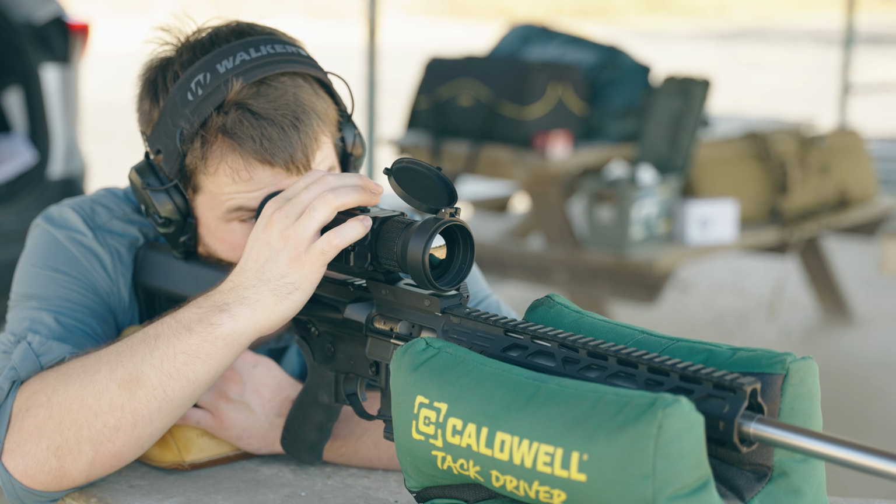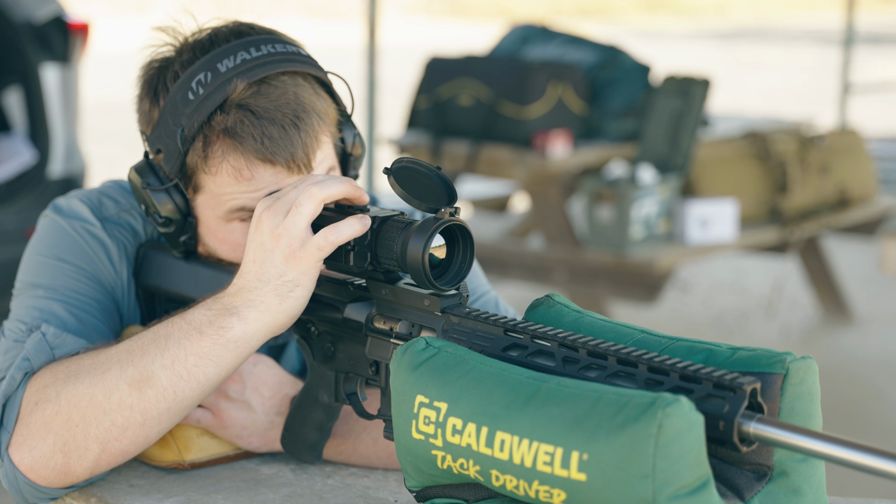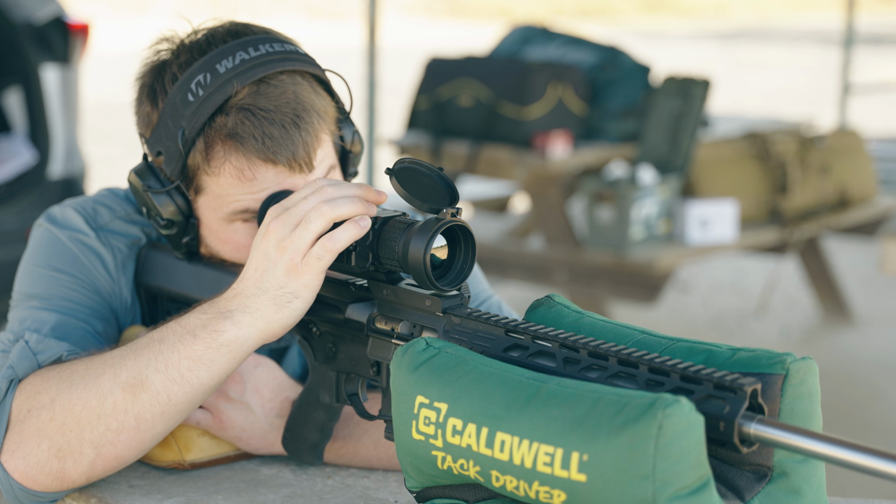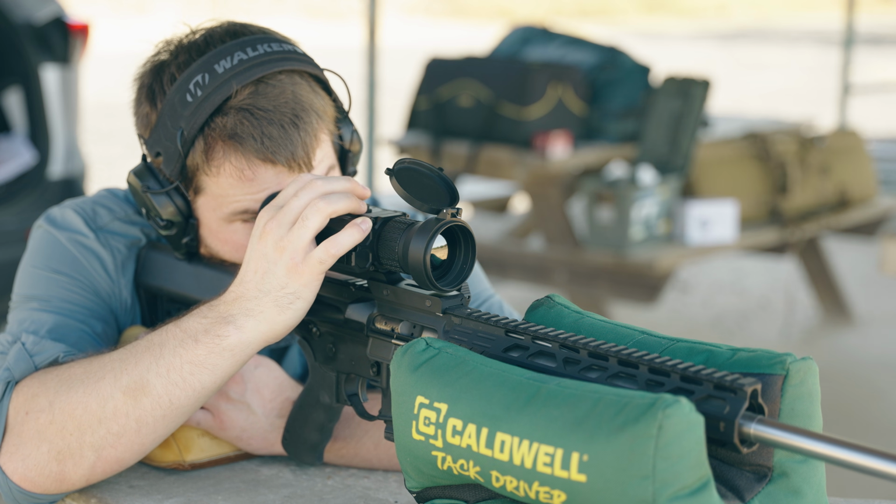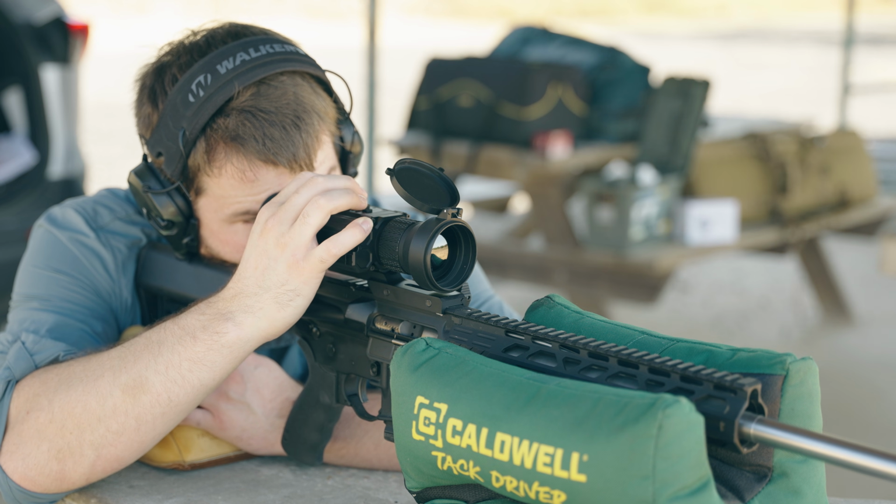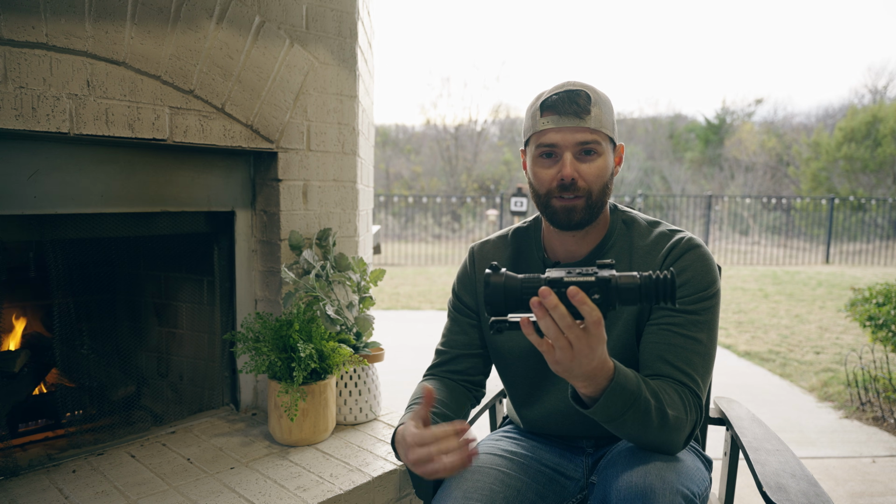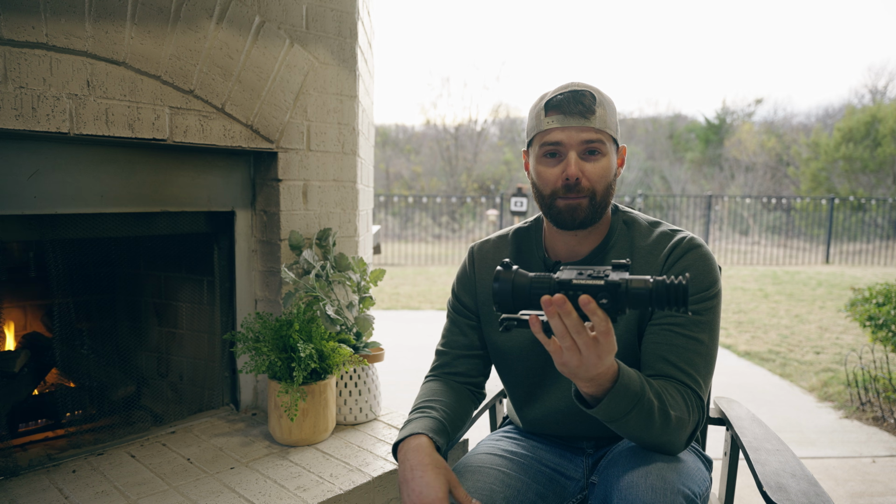This was mounted on an 18-inch 556 platform. I would estimate probably 250, maybe 300 rounds put through it. Again, it was used for hunting purposes. It wasn't used as a tactical kind of scope where we're going through cases of ammo. So fairly practical use. So on that note, I would estimate about 250 rounds.